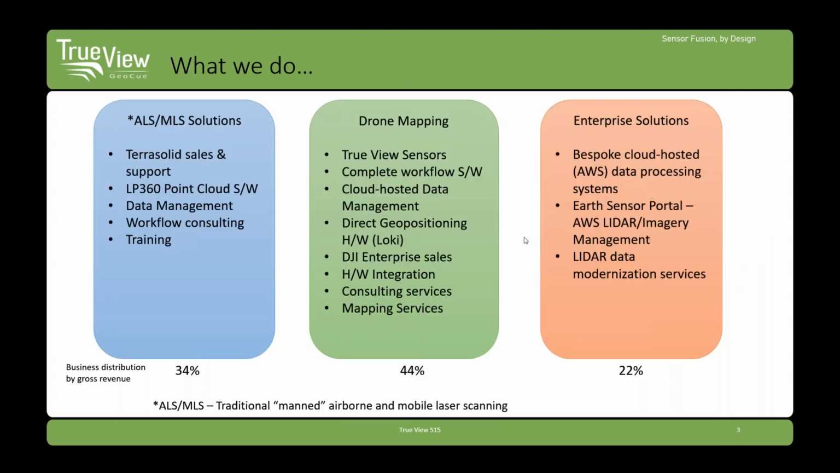Our focus in this company is in three major areas. When we started the company, our focus was on airborne laser scanning and mobile laser scanning in manned aircraft and vehicles. And we continue that to this day. We're North America's support center for the TerraSolid product family. We have our own product, LP360, a desktop exploitation tool. We do a lot of data management and workflow consulting in that area. And we also have an enterprise solutions group that does custom software on a larger scale.